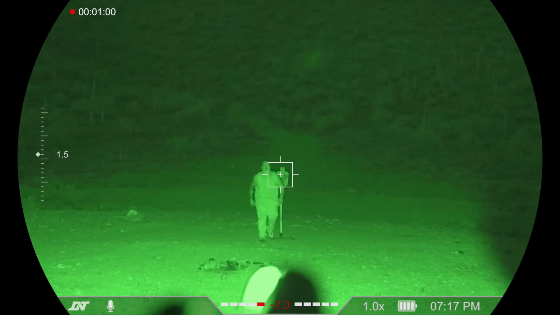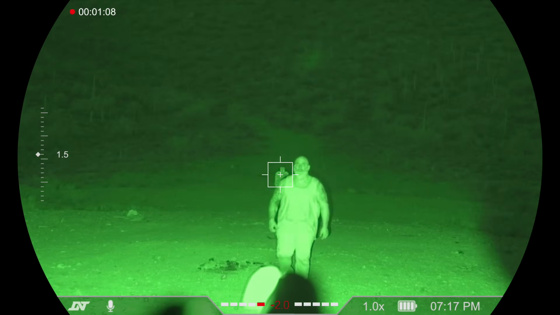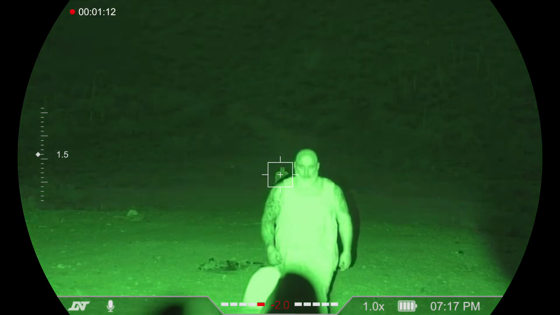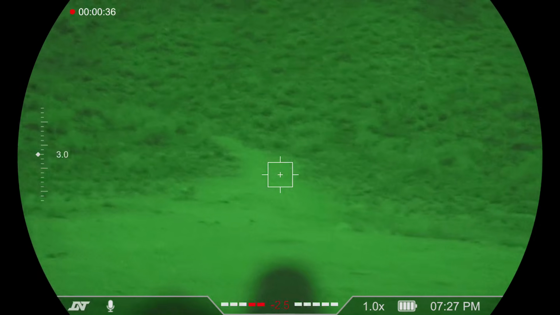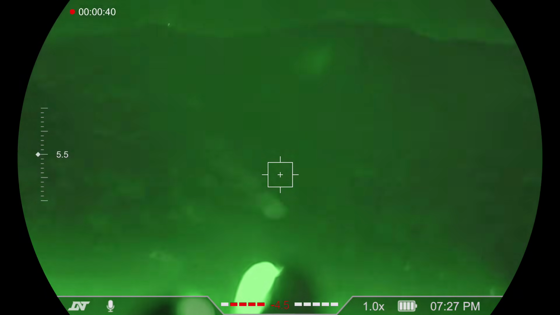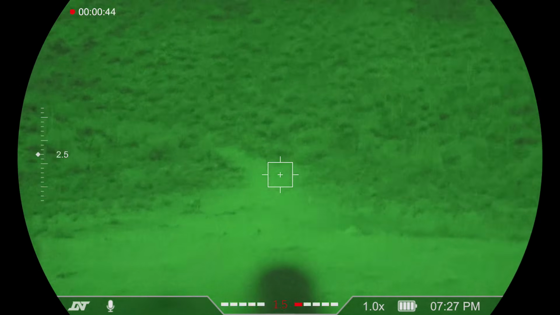On 6X, looking a couple hundred yards out on the mountain in the middle of the night, did this give me some extra light out at 100, 150 yards away? A little bit. I would really say that this light is more useful for that 0 to 50 yards distance.